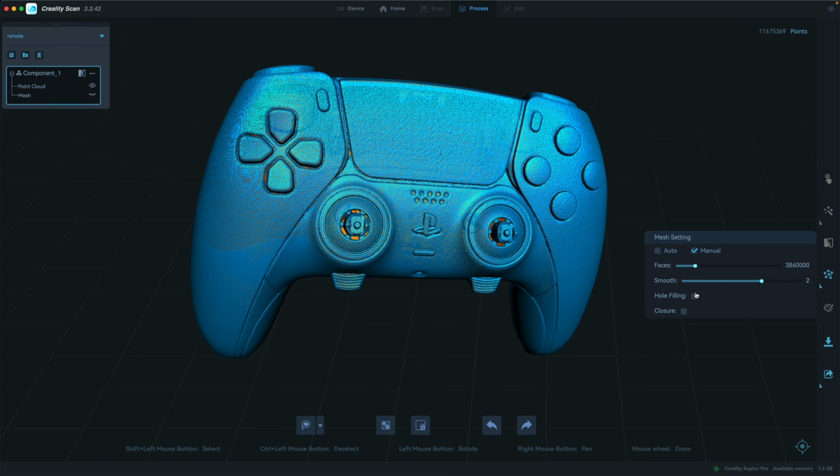For smoothing, this actually has 4 settings. I found 2 seems to work pretty good. I'm going to leave hole filling off, but I'm going to turn on closure. So this would automatically fill any holes. And now we can click start.